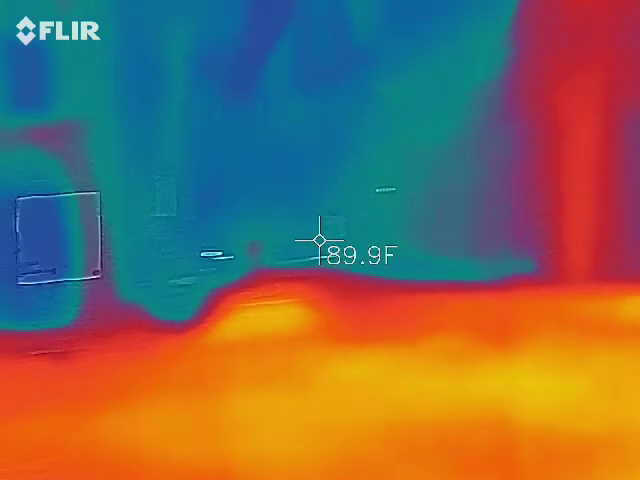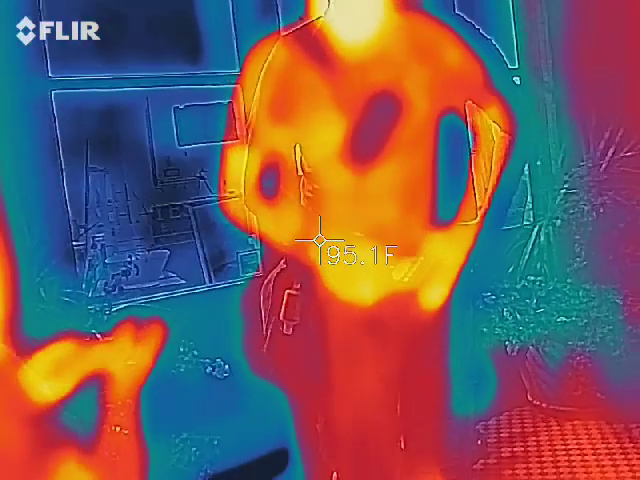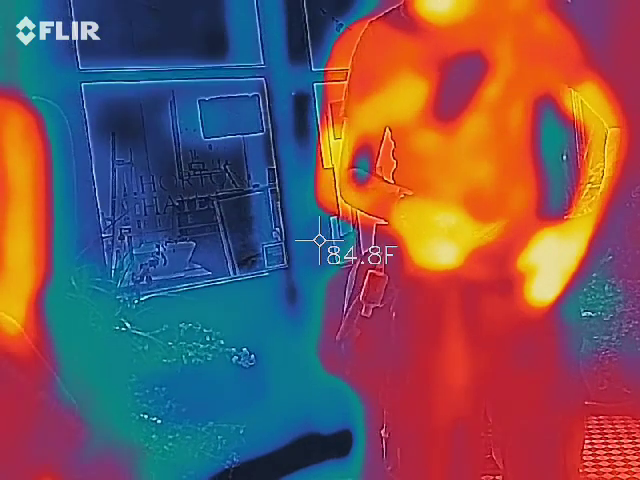There's light and the second button. We got everybody? Okay. Alright, so one location to check out.